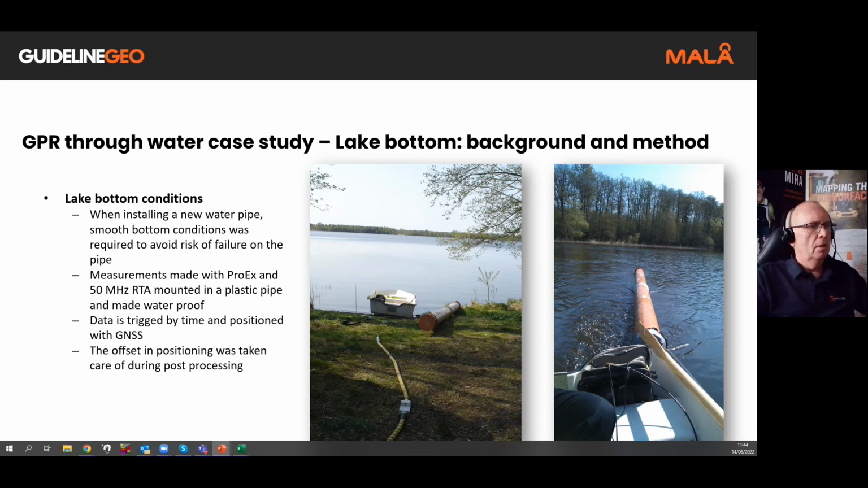Higher frequencies were not suitable because of the lake depth, reservoir depth in this case. And what we did here is we placed the RTA into a plastic tube. We sealed off the tube, and then that was towed behind the boat. So the measurements of the GPR are actually inside this plastic tube on the right hand side. Again, we triggered the GPR based on time, and GNSS was used again for positioning the data.